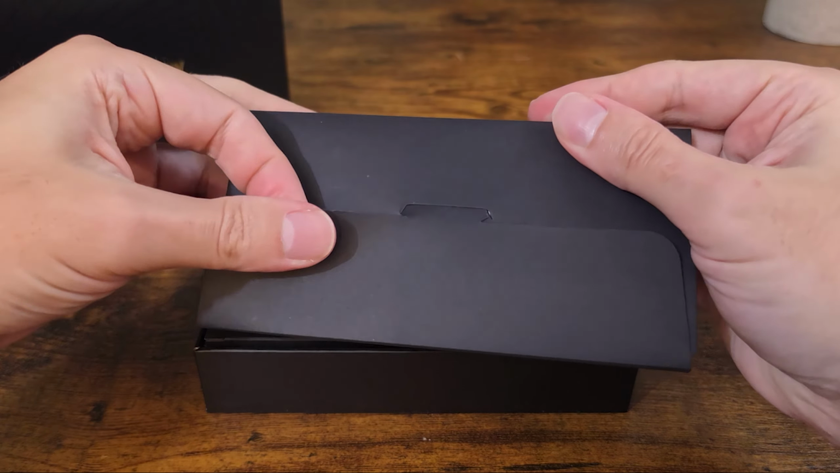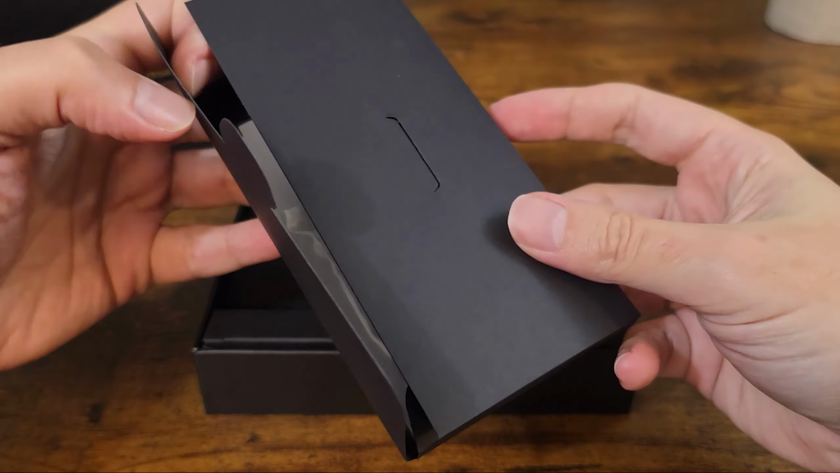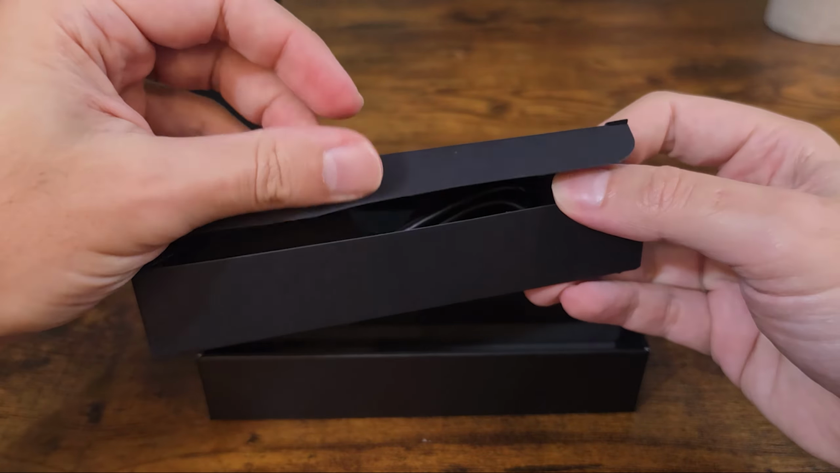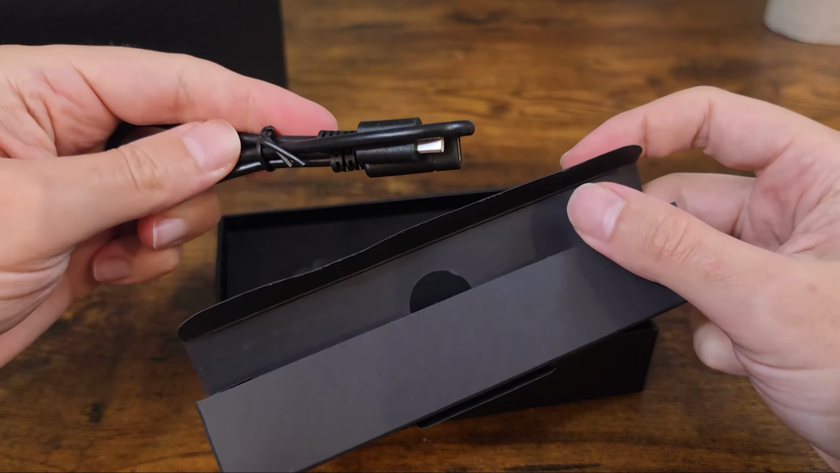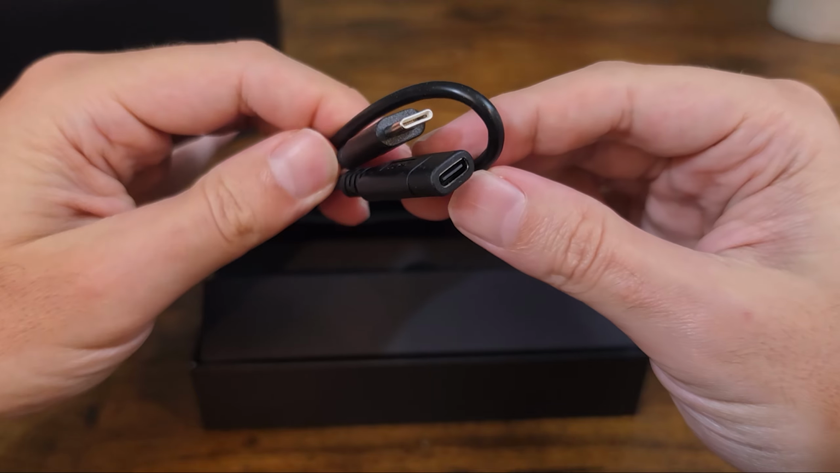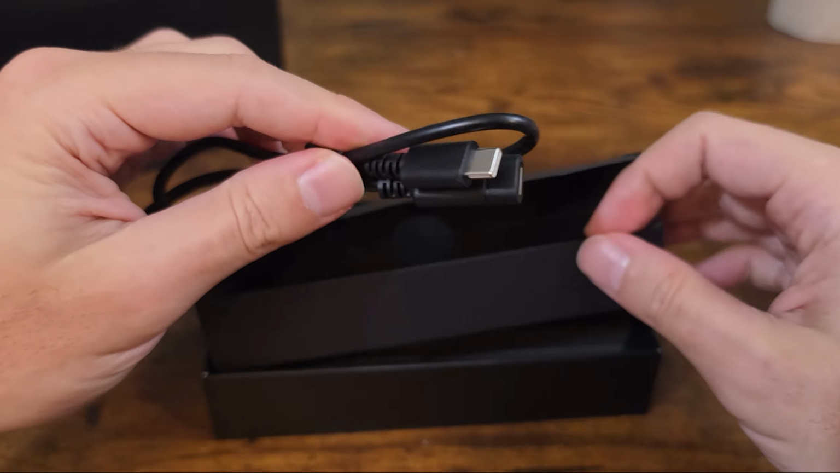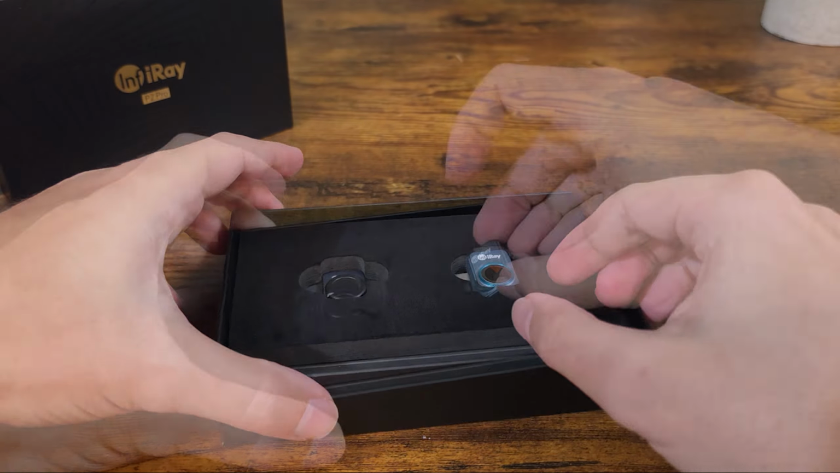First thing, right on top, the instructions and a cleaning cloth. Then the accessories box with a 20-inch or 50-centimeter extension cable. I really like that they include this, not just because my phone has a large protective case, but also it lets you plug this into a laptop or PC and run the camera remotely. That is much appreciated. Then the camera itself.